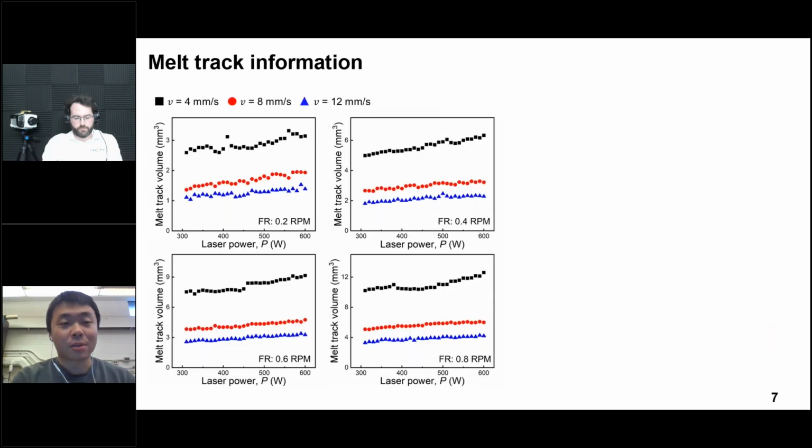So here we demonstrate the melting track information, especially the melting track volume across various processing parameters. Here we can see, by increasing the laser power, I need to use the laser pen, by increasing the laser power, the melting track volume slightly increases.